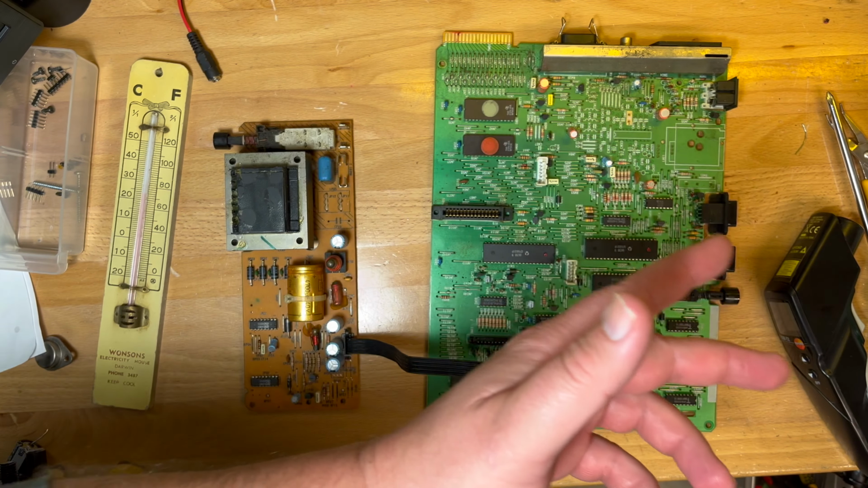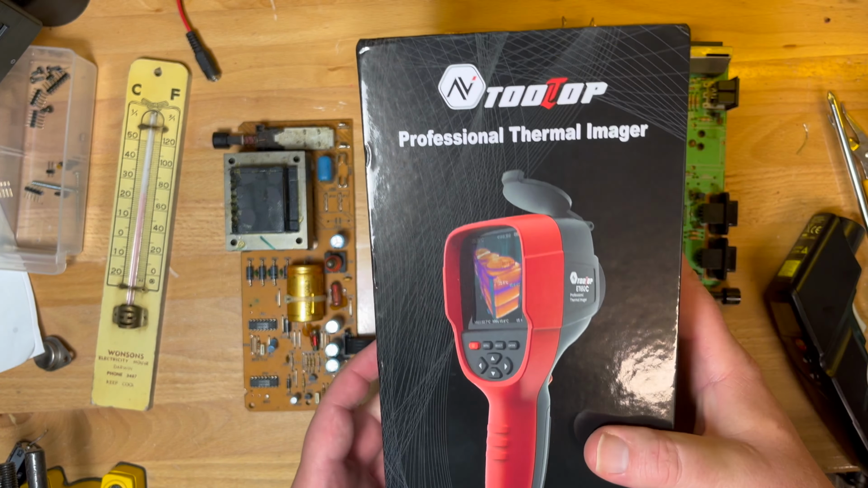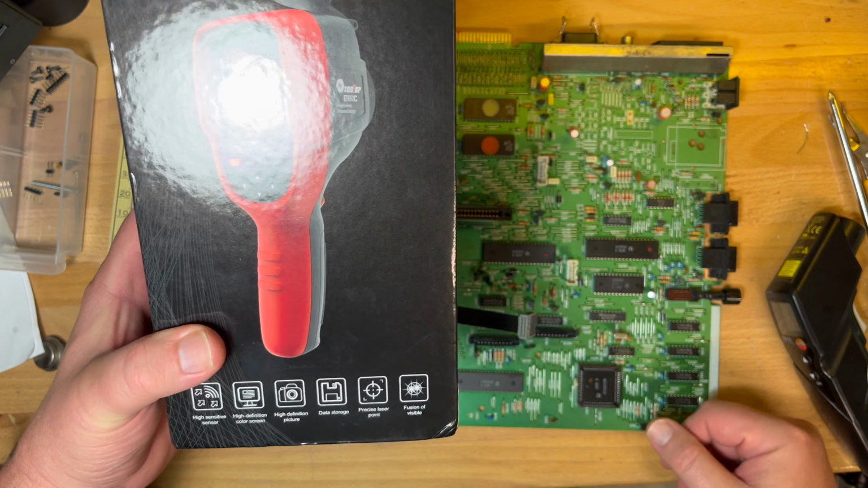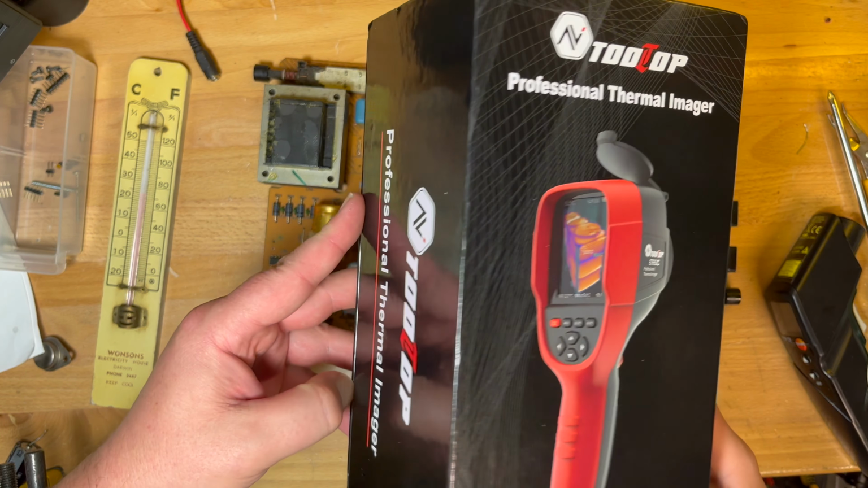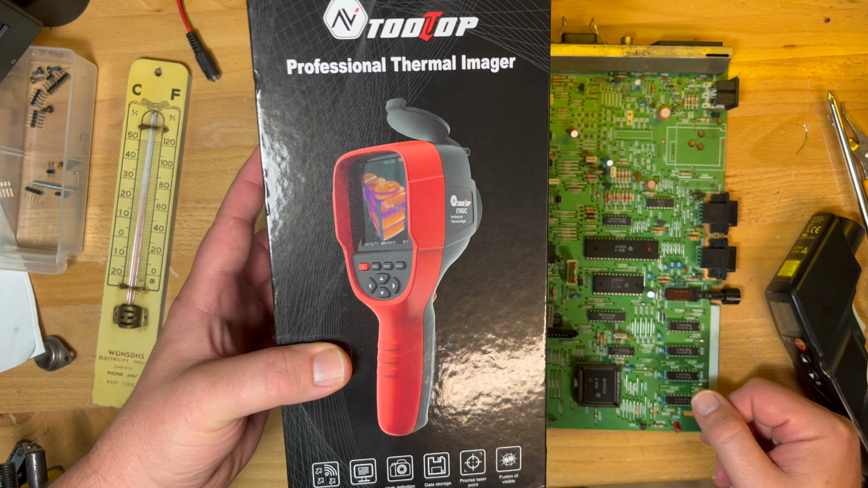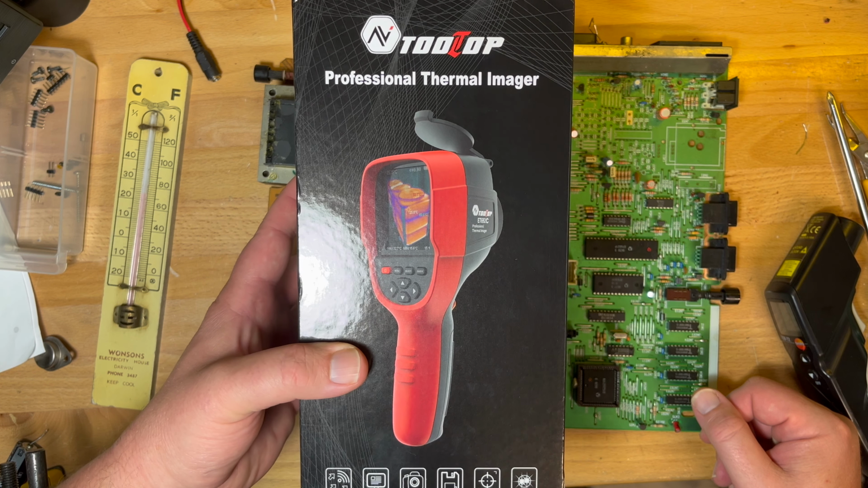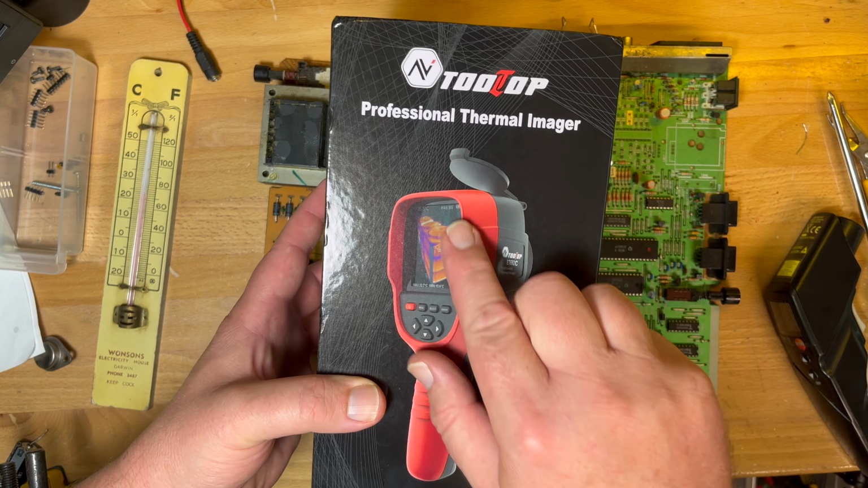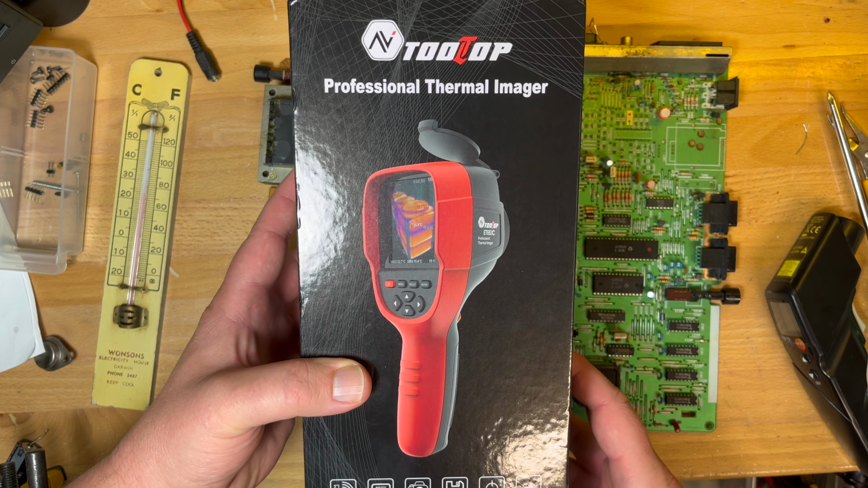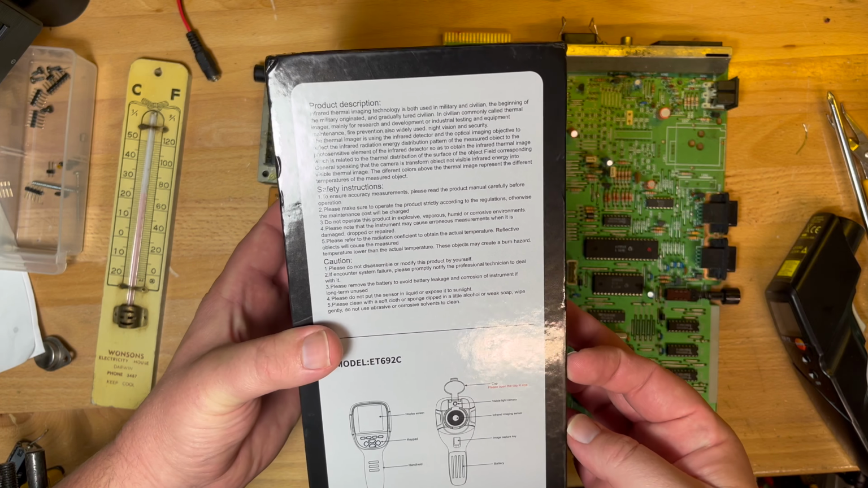Anyway, rambling. I thought, some of the more interesting guys, they've got a thermal imager. So I thought I might have a look how much thermal imagers are. Element 14, and it's thousands and thousands of dollars. So next stop, AliExpress. And there was quite a range. It was a bit daunting actually, mostly coming down to the resolution. So I looked for one that had a relatively high resolution, which is actually quite low.